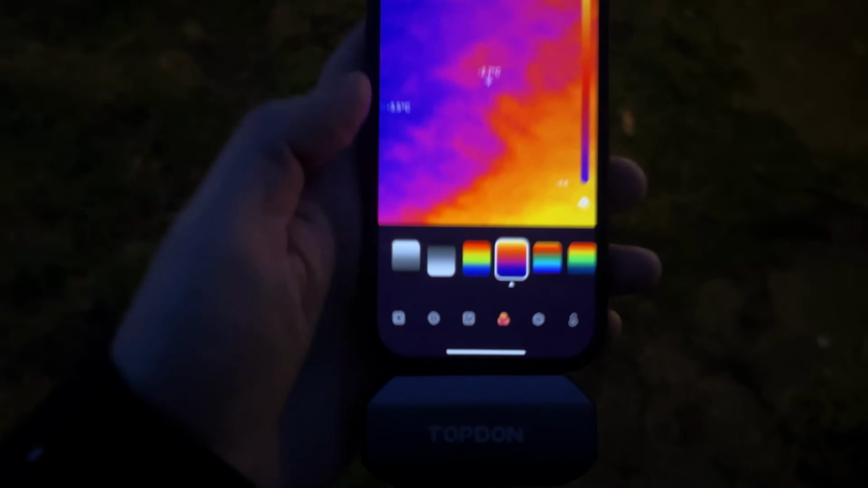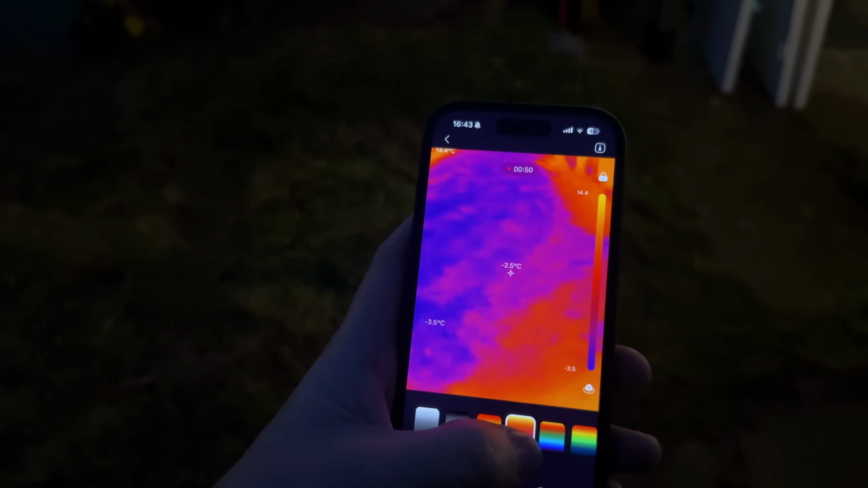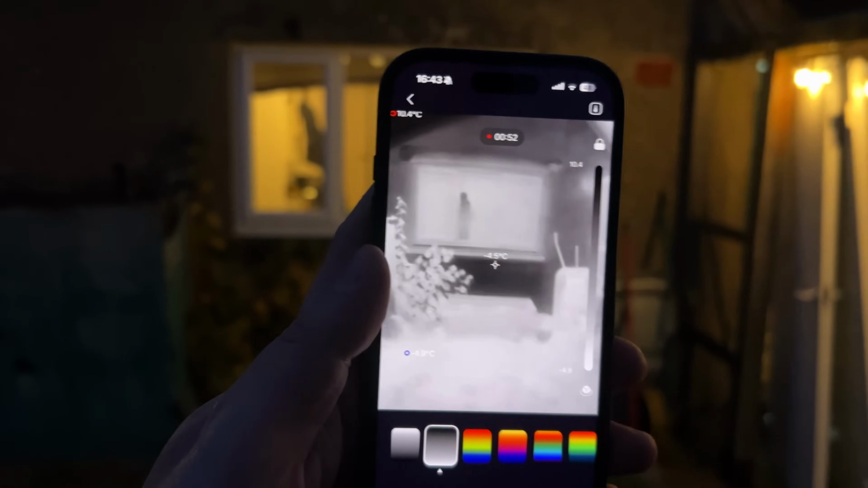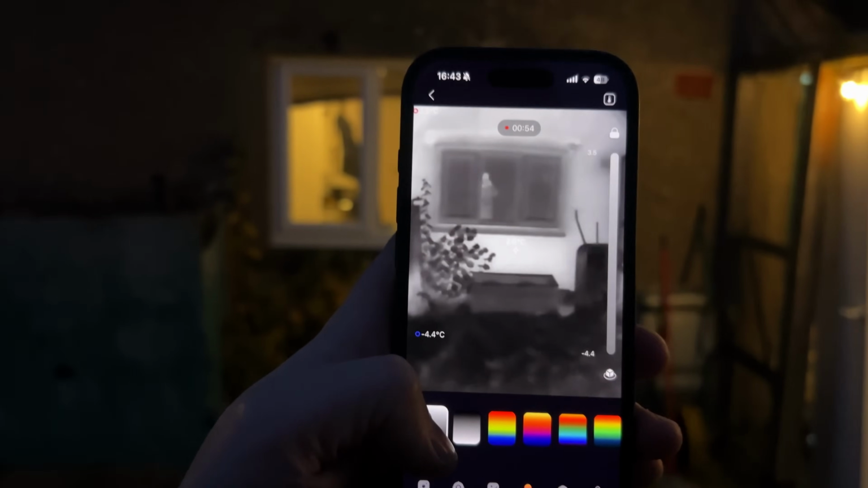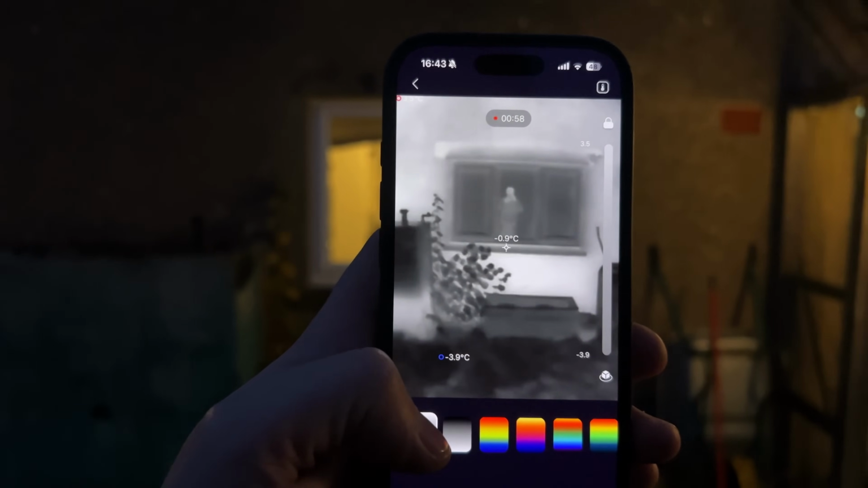I think it's 5 meters, but if I point it over at my car, yeah, it can't really see that far. One thing that is quite handy about it all being in the app is that I can just change the colors if I want to. So if I want to go to black and white, very easy to swap. You can even see me there in a reflection. It is bizarre how it senses that.